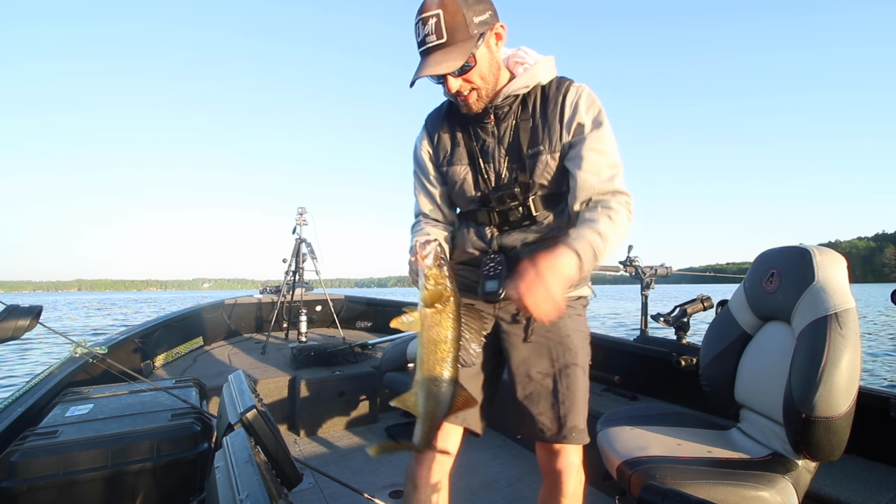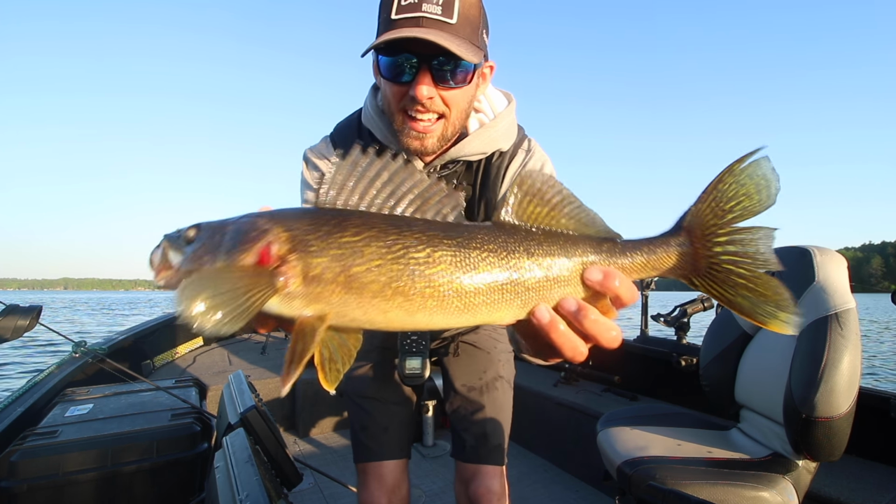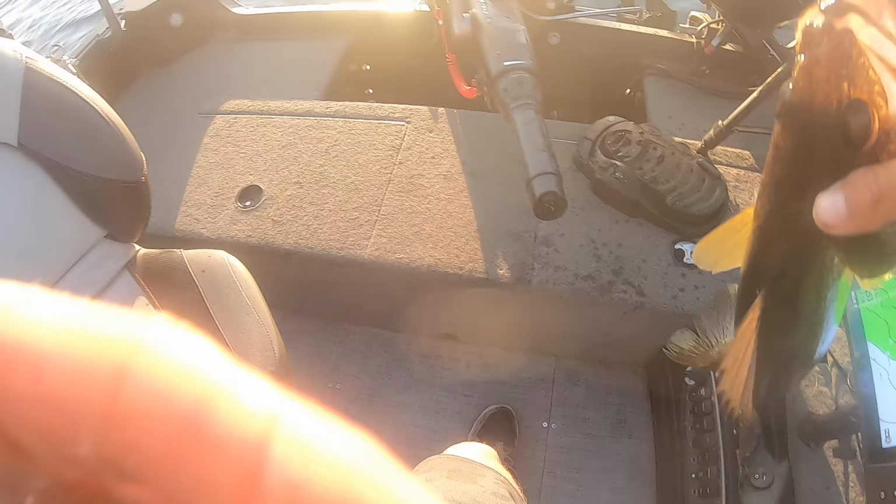Still got one bobber I have to keep an eye on out there. Look at that. That is too cool. Beautiful walleyes. Let them go. Get them back in the water.